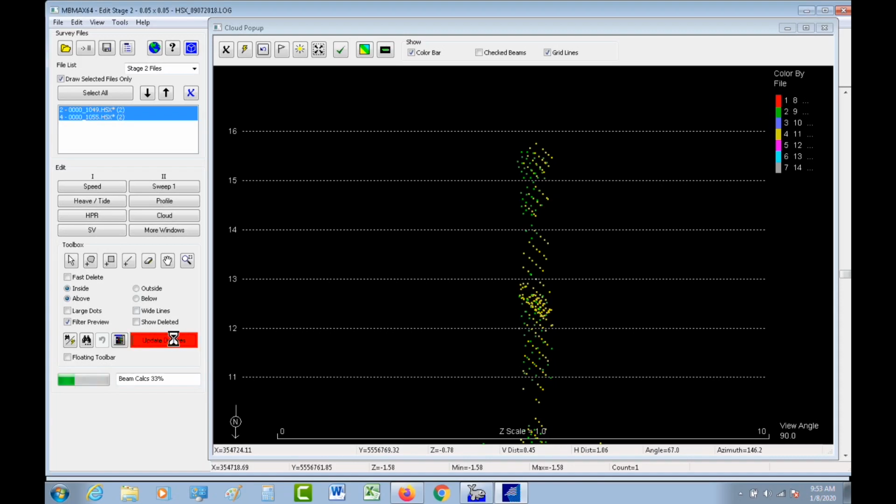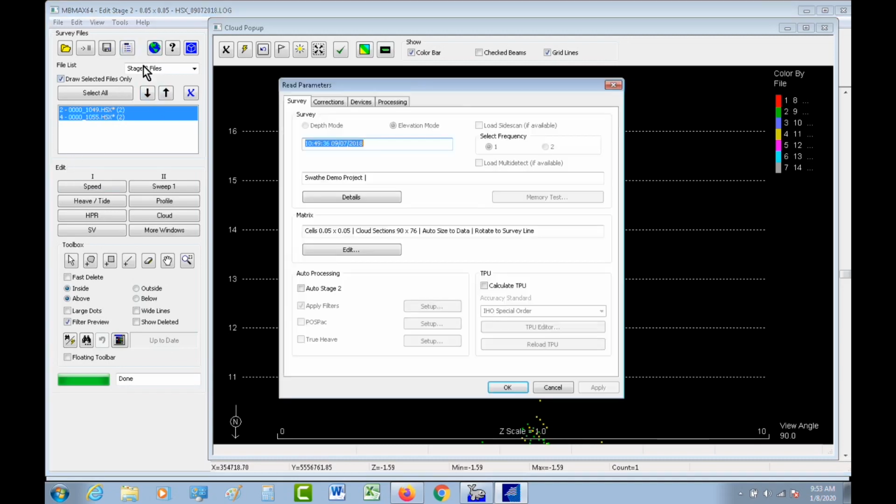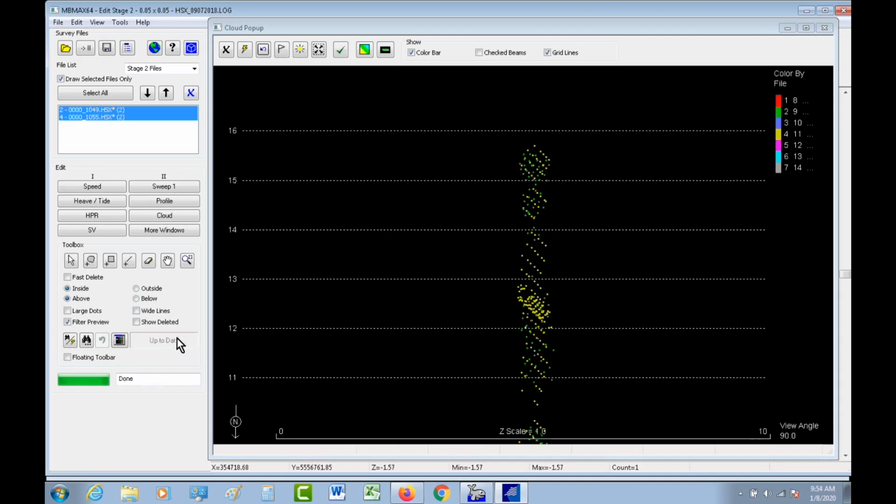Okay, okay, update. I think I went the wrong way. So I'm not sure what I changed there. Okay, minus 44.8. So I think it should be maybe minus 45.2. Right, okay, okay, update. That looks a lot better.